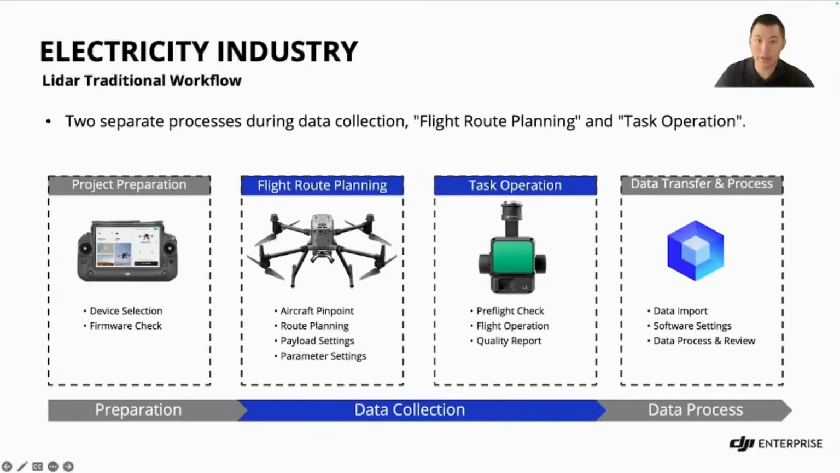So this is going to illustrate the traditional LiDAR workflow. It's divided into two separate processes during the data collection: flight route planning and task operation. We're going to start with project preparation. Typically this is ensuring that you have the right device and all the firmware is done correctly. Then you're going to move to pinpointing with the aircraft, route planning, and any payload settings.